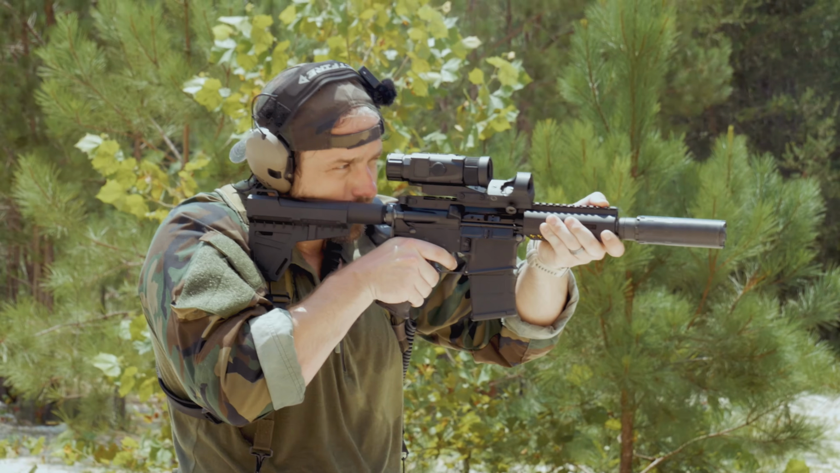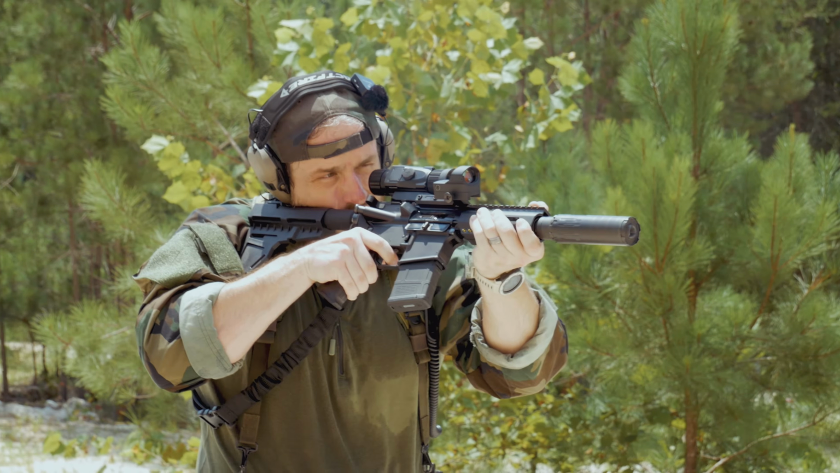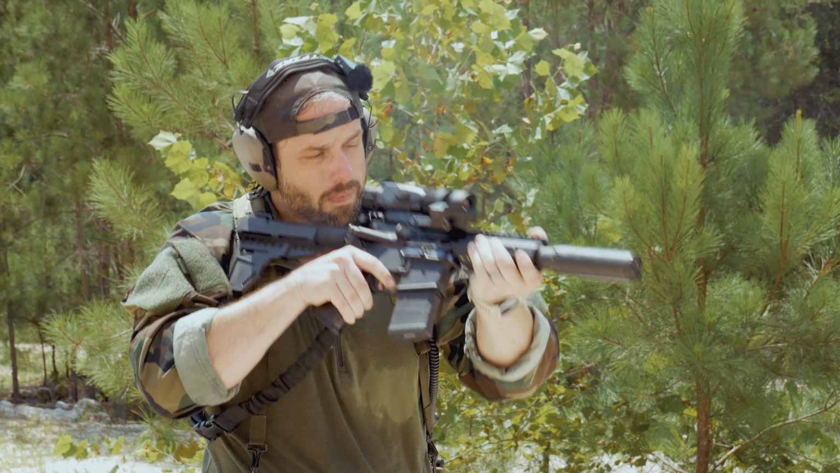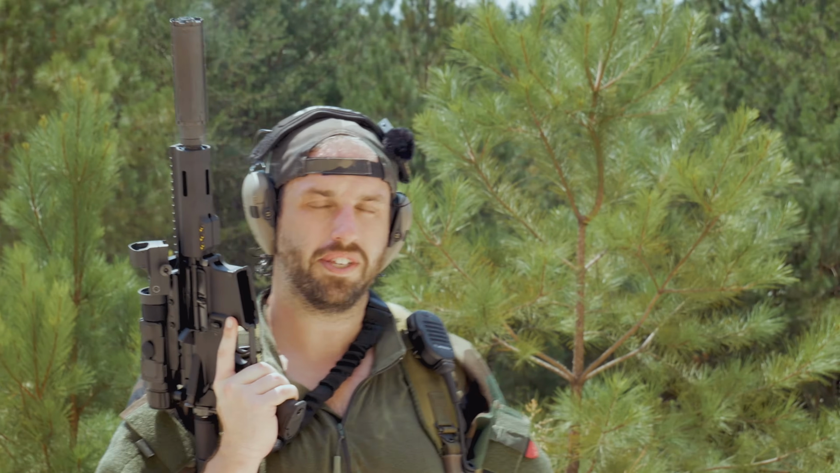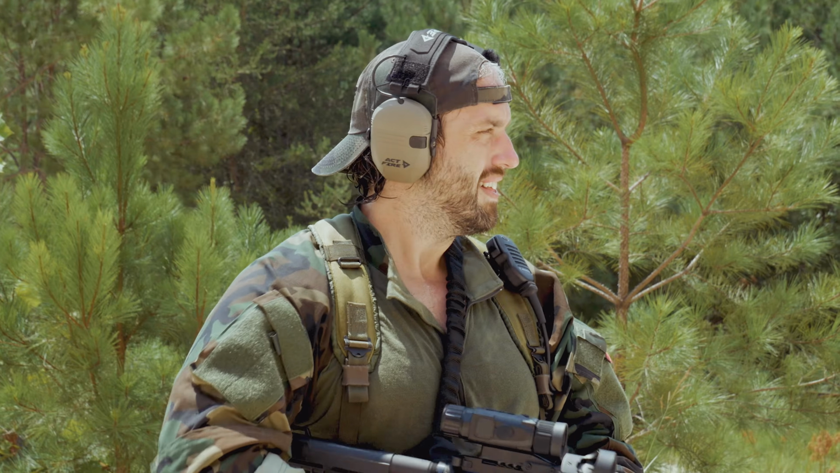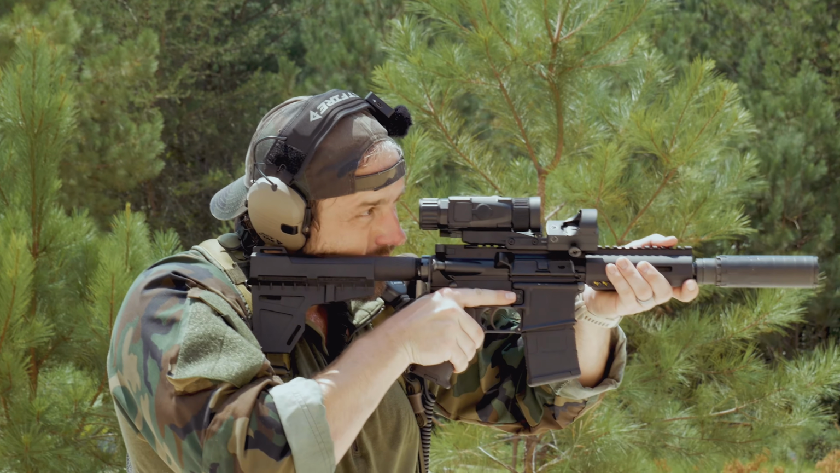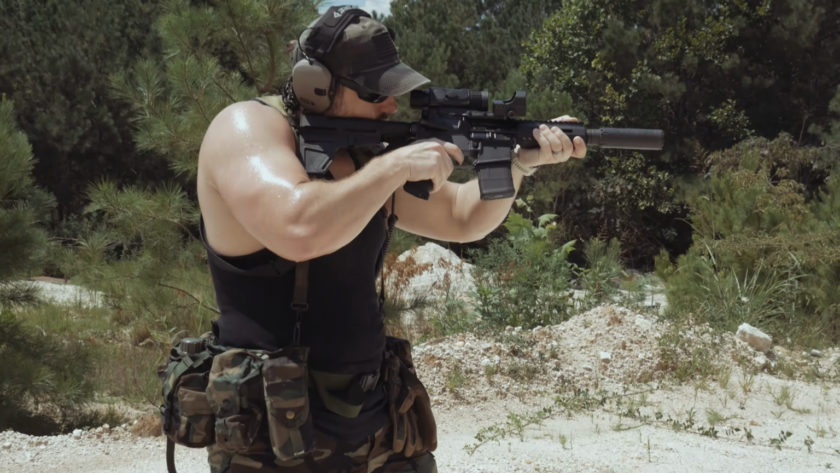They actually dropped the price during my review of this, but you should have your eyes on something like this, especially if you're building up to a platform like that to operate at night. Having thermal would give you the ability to outdo night vision in certain circumstances.